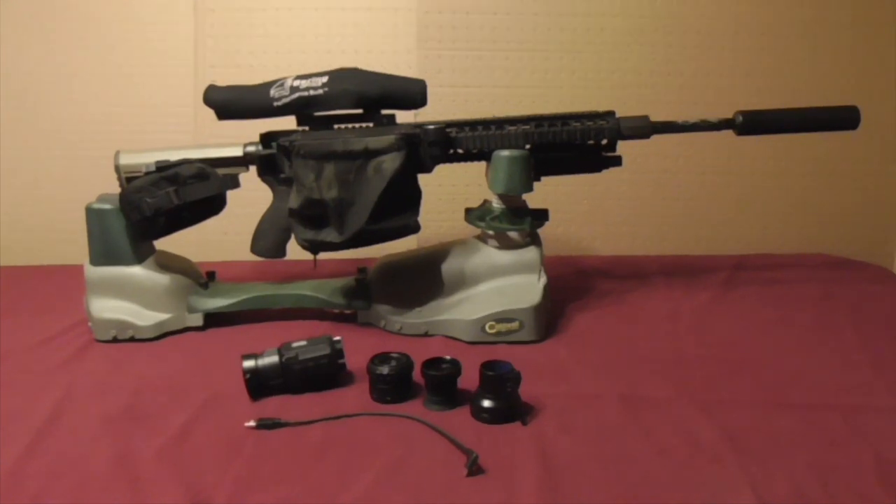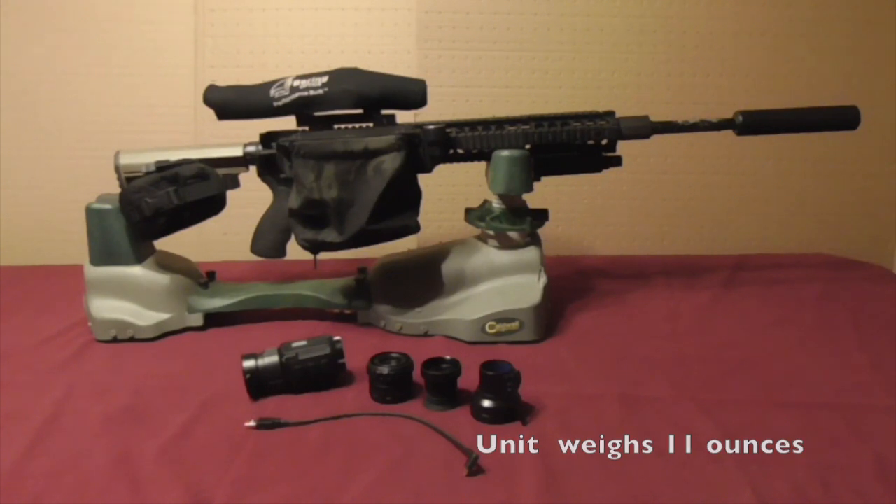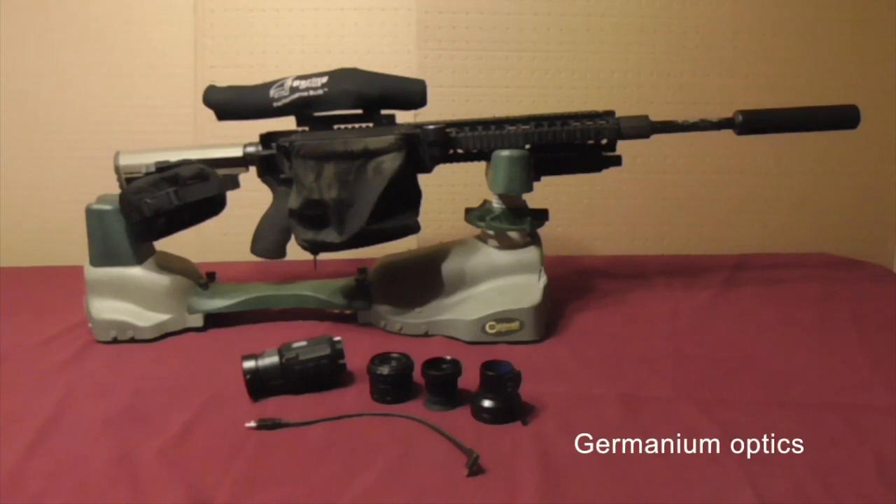So here's some features for the Hogster-C. It's exceptionally lightweight, compact, and versatile. It's going to be mounted in front of a daytime scope using a clip-on mounting system. It also uses germanium optics, a vanadium oxide uncooled thermal core, and it's available directly from Bering Optics or other vendors who sell the product. It's a 384 by 288 VOx thermal imaging sensor.